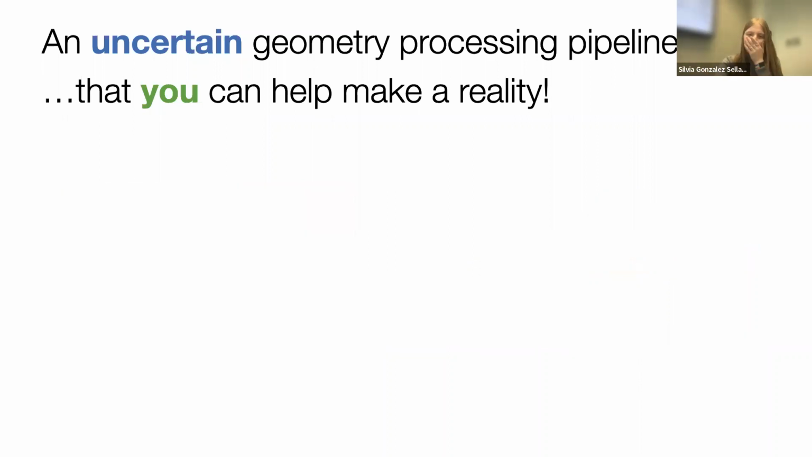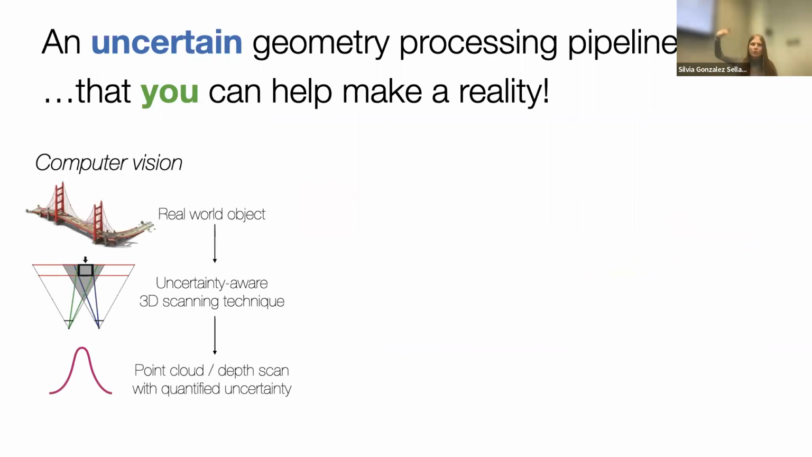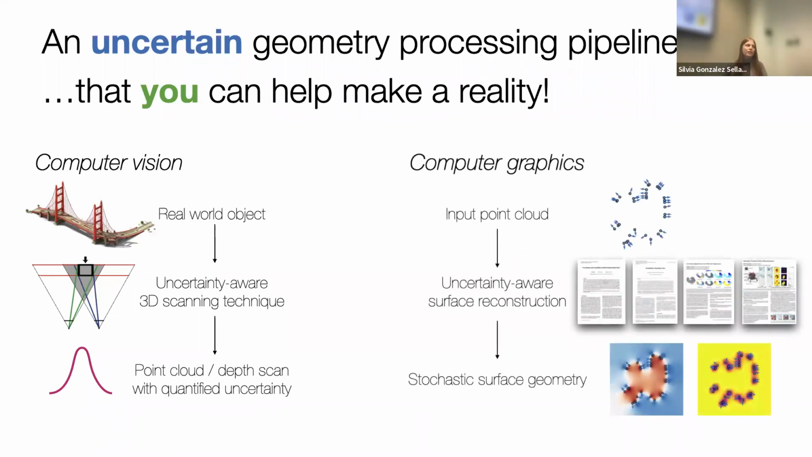What do I mean by this? I mean that there are all these computer vision algorithms that take a real world object as input, because if you're a computer vision person, I know some of you are, the real world is the input, which I think is a great slogan. And then they use uncertainty aware 3D scanning. So they already know how to deal with uncertainty. And then they get some depth scan with some quantified uncertainty. And they stop there. For them, a depth scan is usually the output. That's it. For a computer graphics researcher, the input is a point cloud or something like that, some geometry. And we quantify the uncertainty of going from a point cloud to a surface.